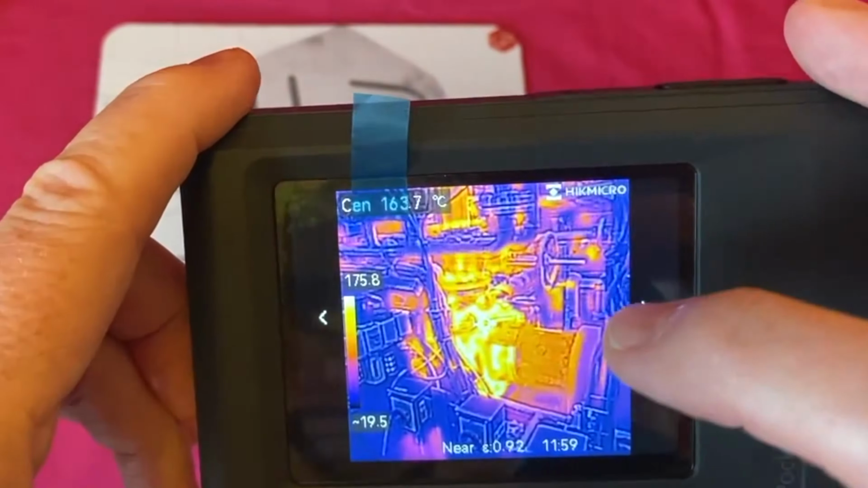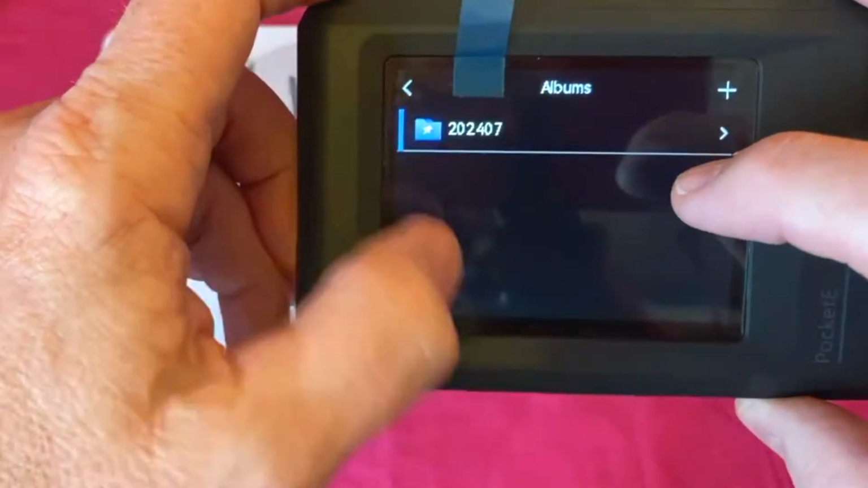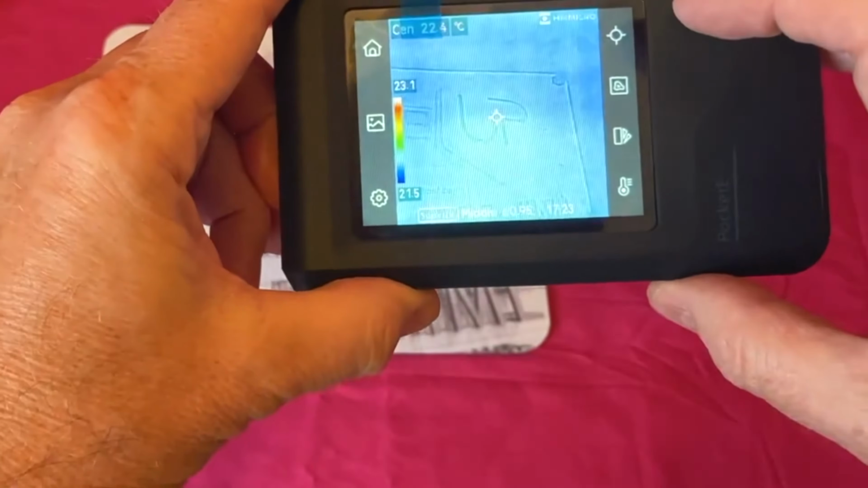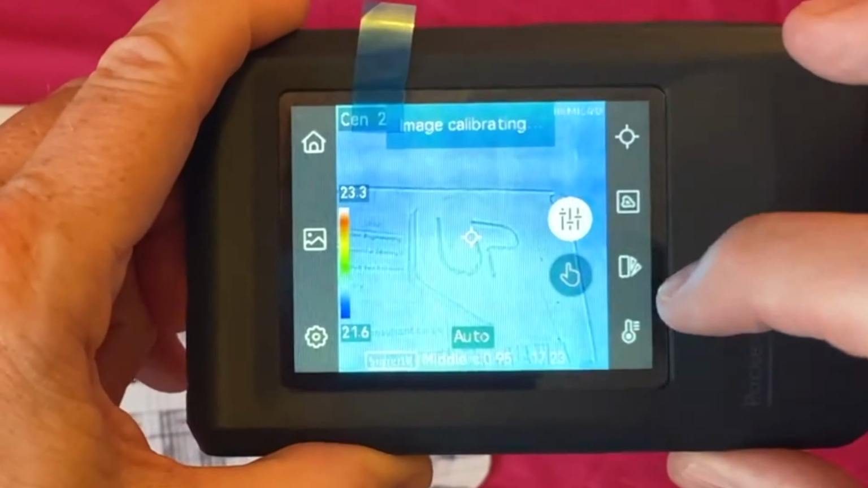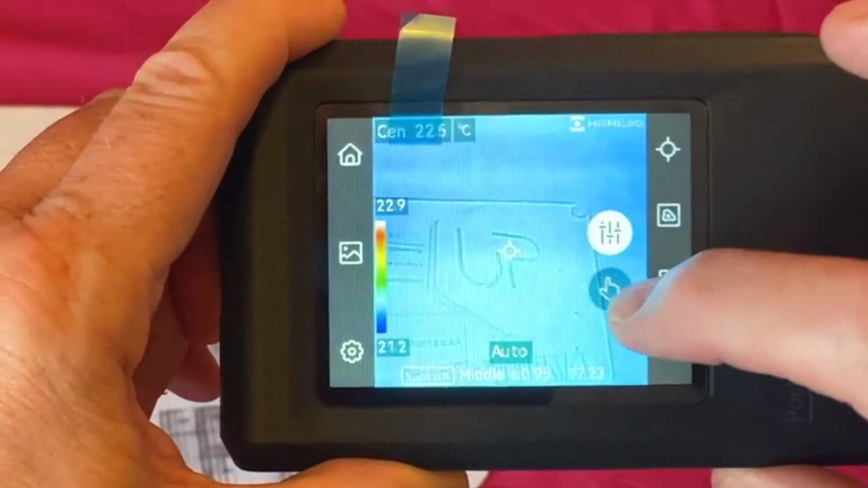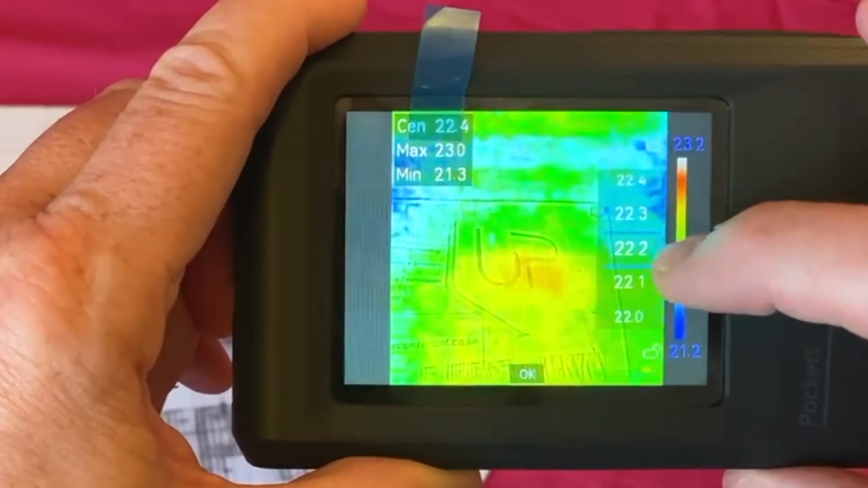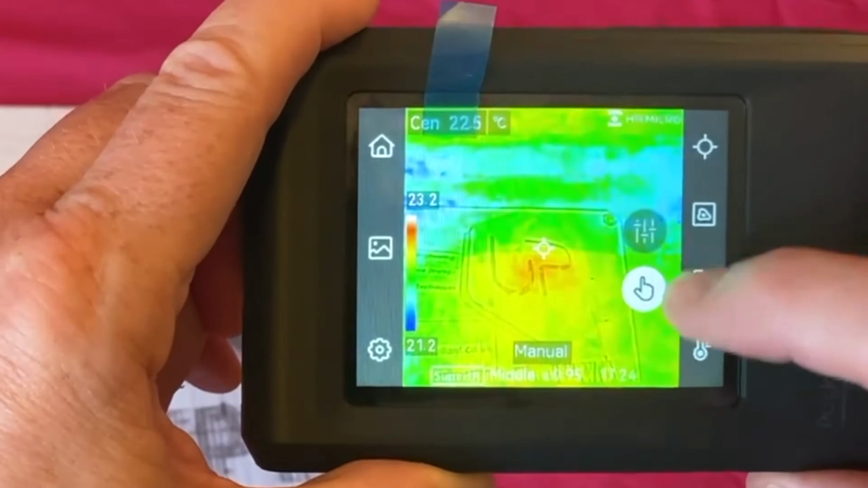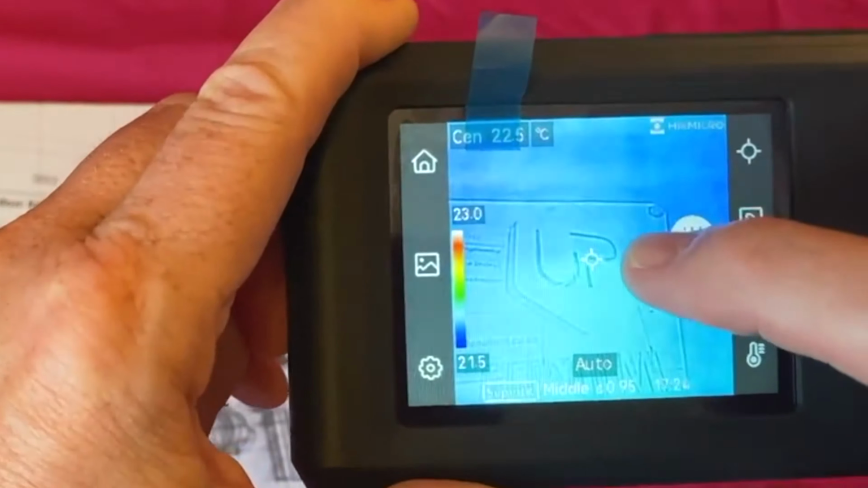So again, yeah, I'm amazed at the low quality image, but not bad for a first line. This is a first line tool. This is a thing you buy and stick it in your toolbox. We can go manual, just calibrating again. We can go manual, so we can wind this up and down. We can also adjust the span here. I'm actually going to go automatic. At the moment with this, I prefer that automatic.